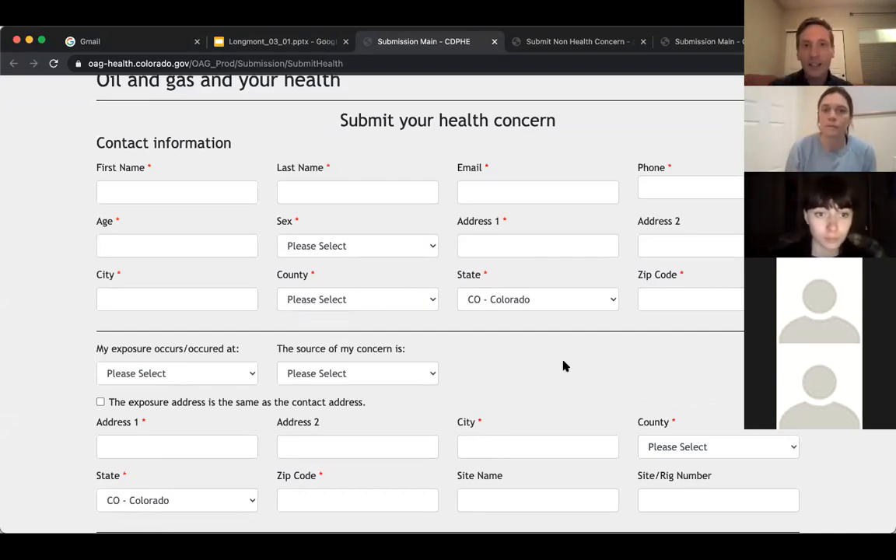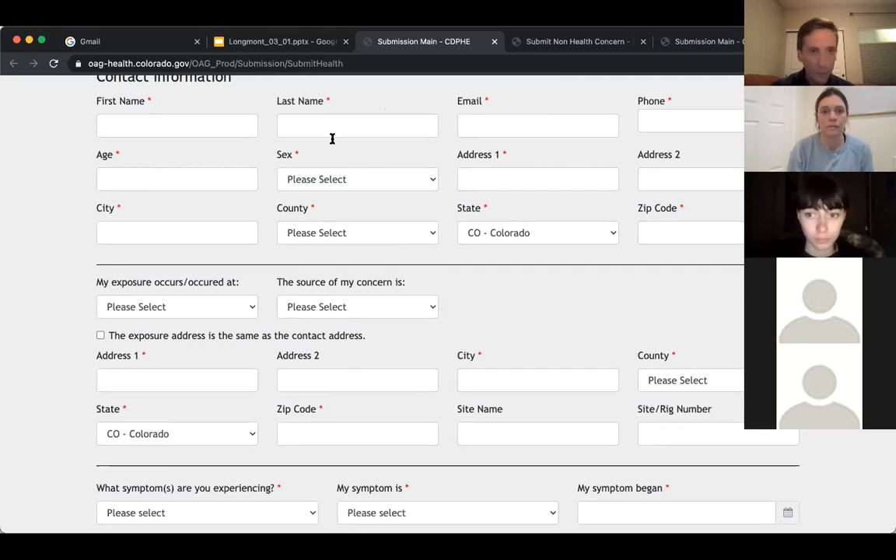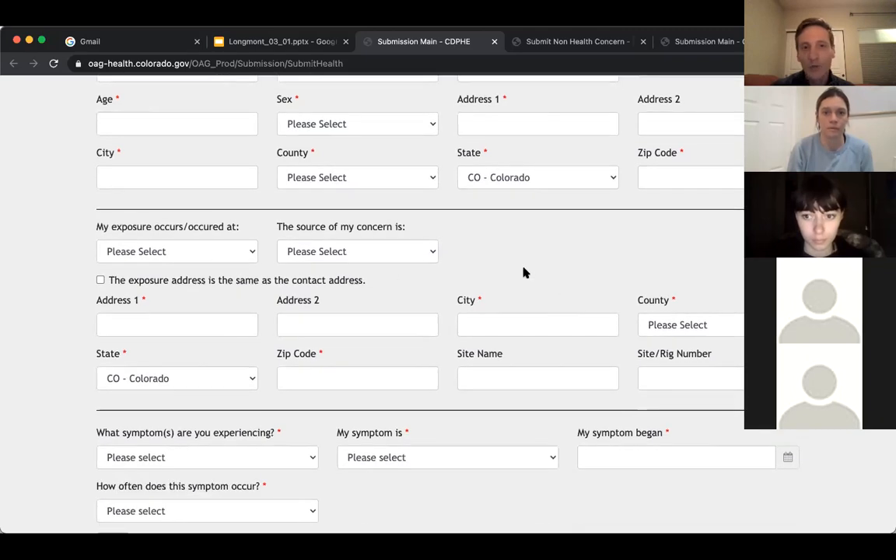This form is for if you have a health concern about an oil and gas site, whether it's one of the sites I've talked about today or just any site in general. If you live near a site or know someone who lives near a site, this is the form that you would fill out to notify the CDPHE of your concerns. It starts with contact information, and you should be comfortable sharing this information in the sense that none of this will be public. This is considered health data, so none of your contact info is going to be displayed in any way that the public can access. But provide your contact information, then talk a little bit about the exposure and the concern.